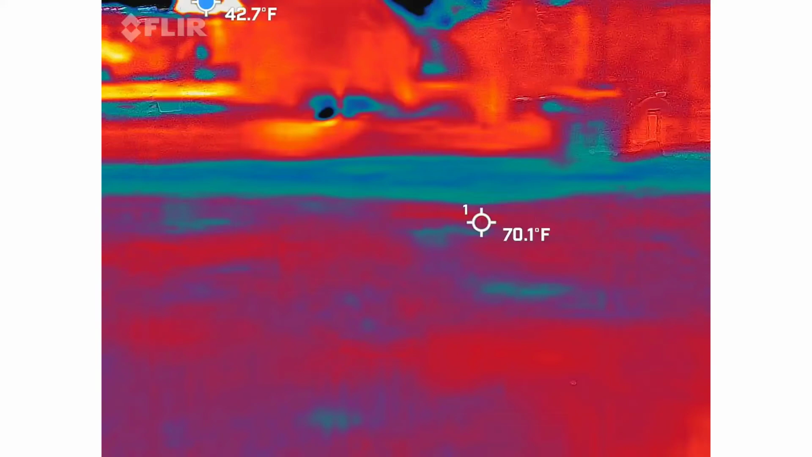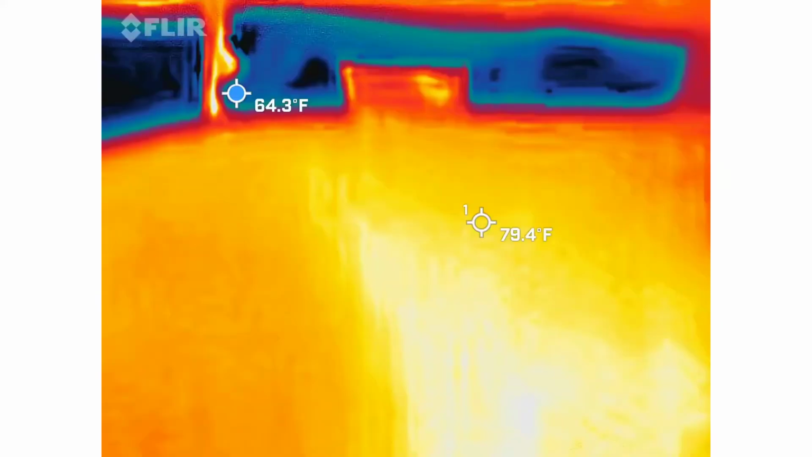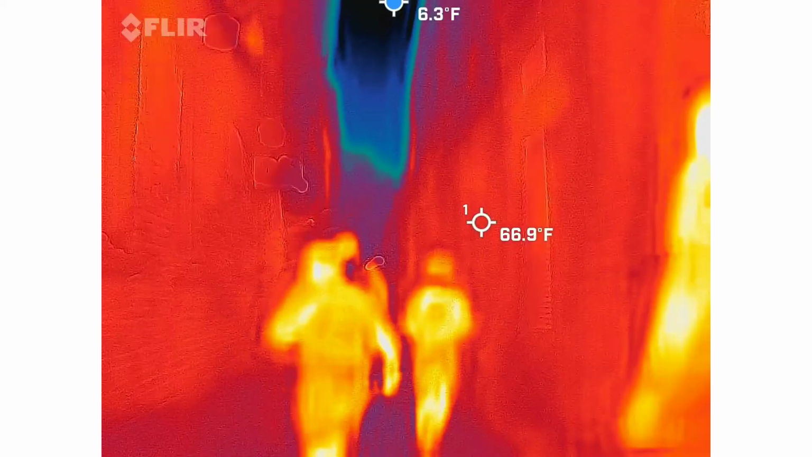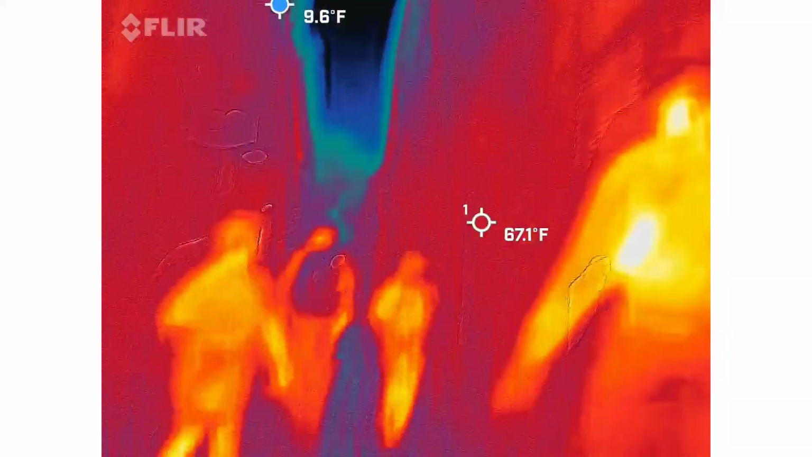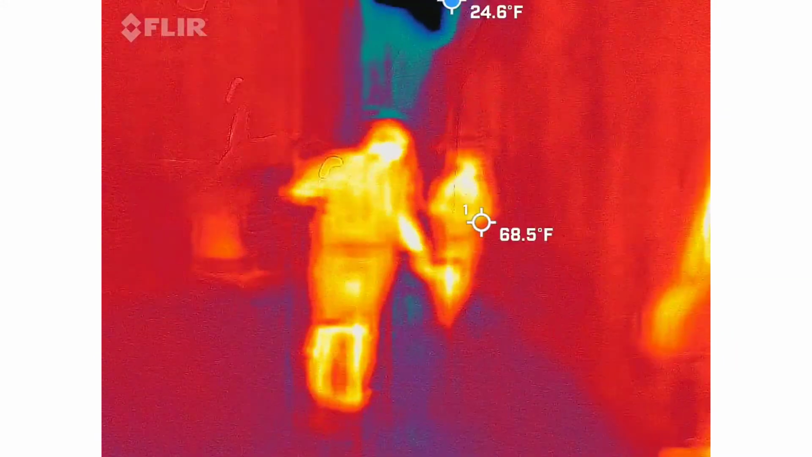All right. Going this way or that way? We're going to go this way. Okay. Tyler, you can ignore your numbers. Remember, we're going to be on the sidewalk. Kelly, you can go ahead and stop yours. You want to try to see cold spots. Those are good signs.